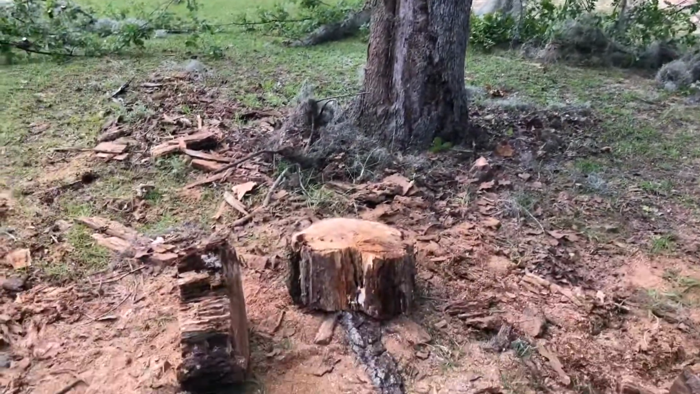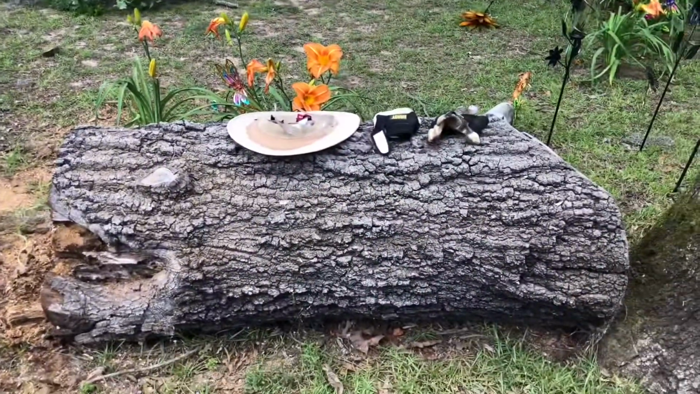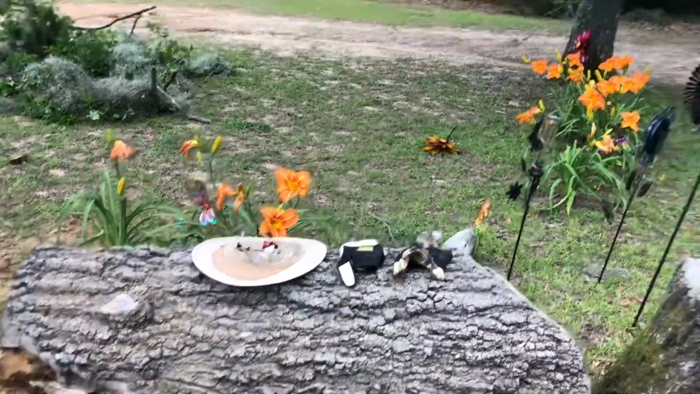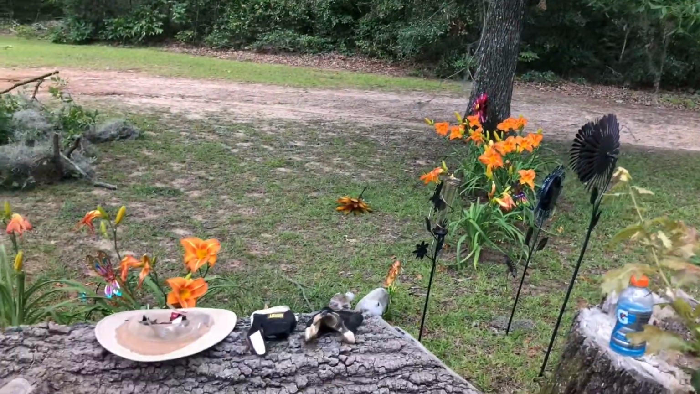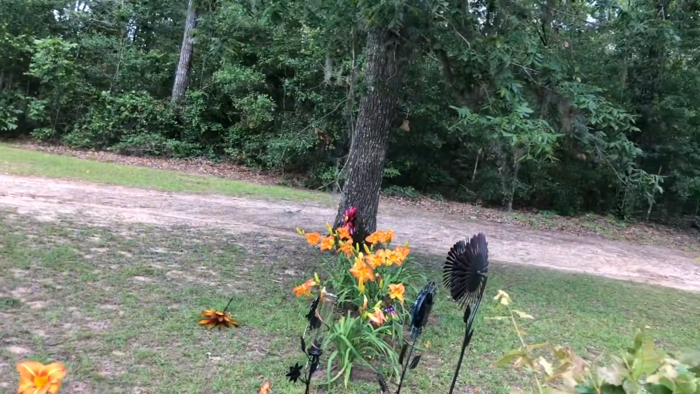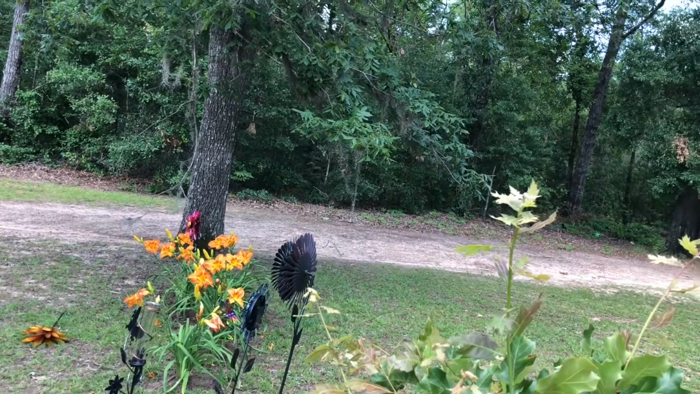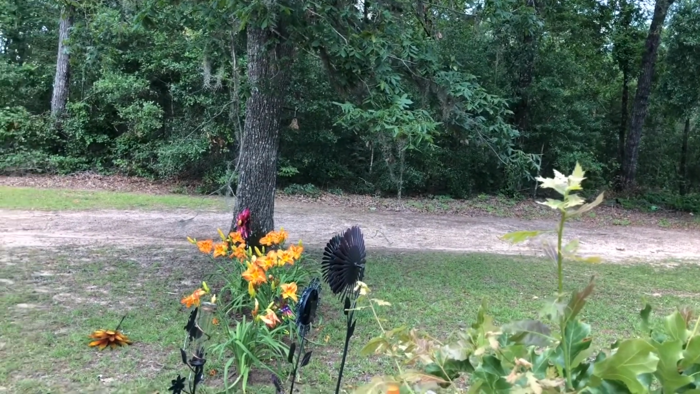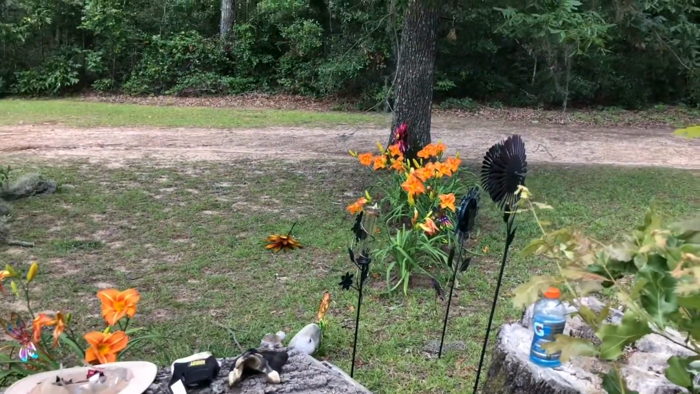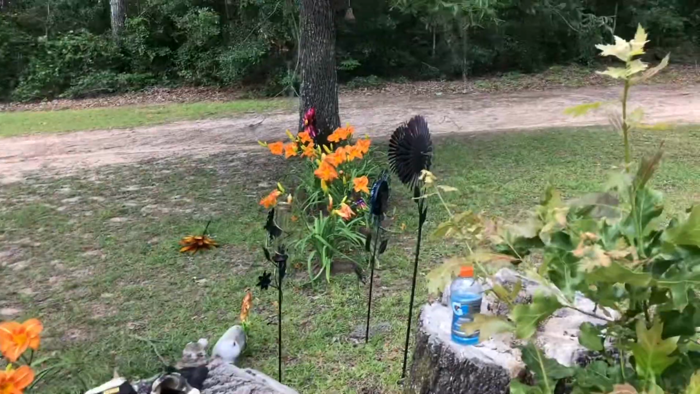Cutting down limbs, cutting down trees. Some pretty lilies right there, though. How long have you planted them lilies? 20 years ago. It wasn't long after we moved out here. Some pretty lilies.